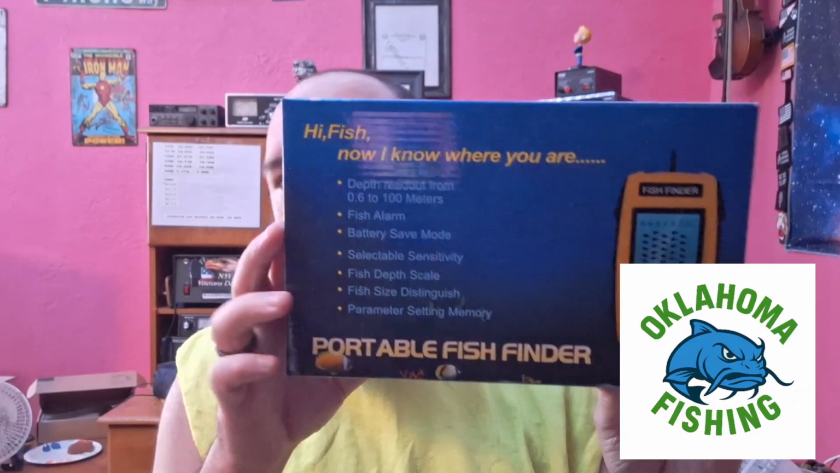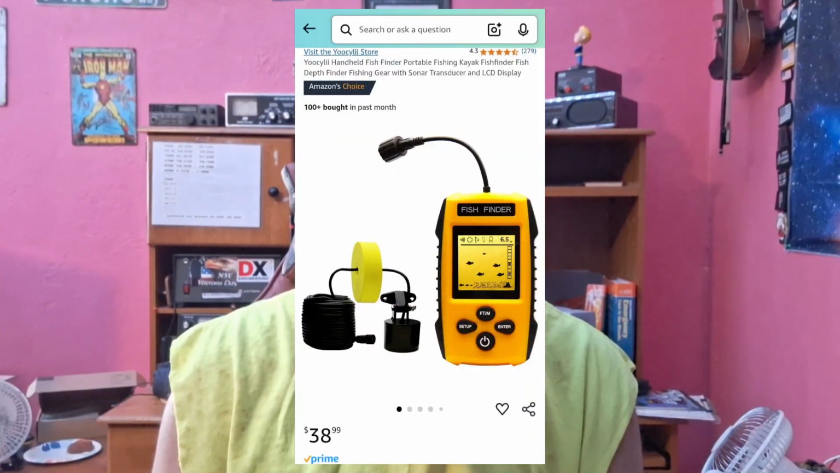We're at home. I'm not feeling very good today, so I'm not going to do any fishing, but I did get something in the mail today that I was excited about, and let's take a look at it. It's this portable fish finder. This was about $38 on Amazon. I'll put a big picture up right there so you can see it. I ordered this the other day.